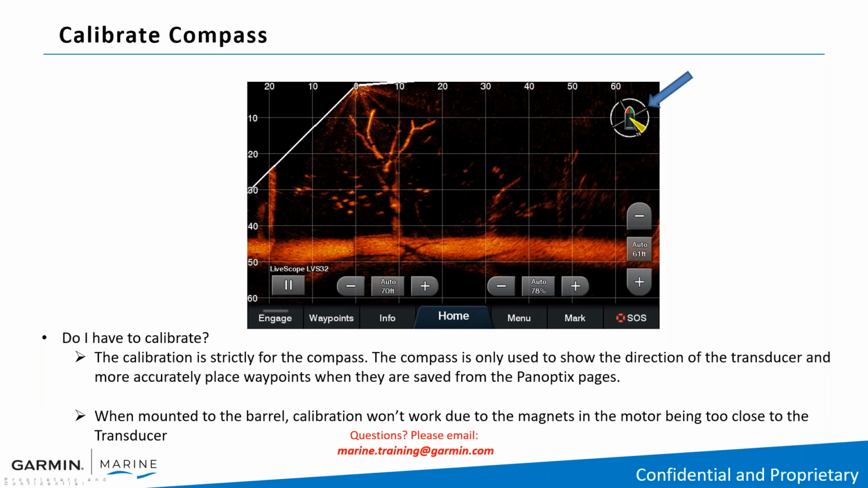You do have to calibrate. If you don't do this, you will not see your beam icon. The calibration is strictly for the compass. The compass is only used to show the direction of the transducer and more accurately place transducer waypoints when they're saved on the Panoptix page.